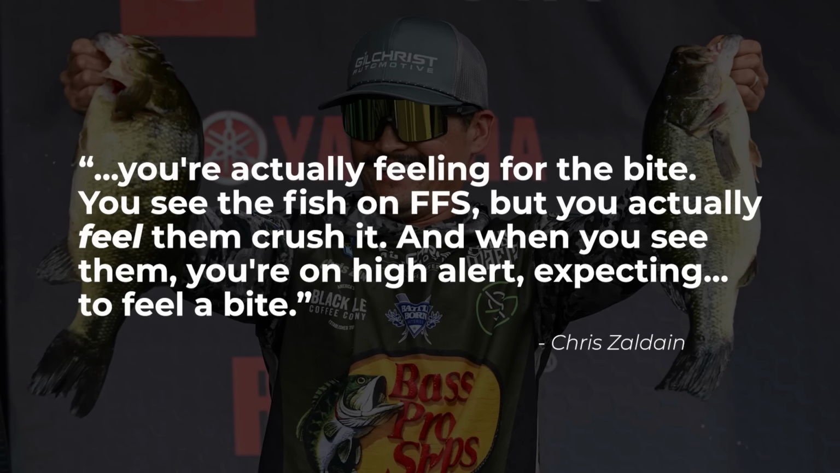And then he says you're actually feeling for the bite. You see the fish on forward-facing, but you actually feel them crush it. And when you see them, you're on high alert, expecting to feel a bite. So forward-facing sonar helps find spoon fish easier and quicker, but it might not help when you're setting the hook on one. But should you spend time in a tournament day looking for spoon fish? If you're not Chris Zaldain.